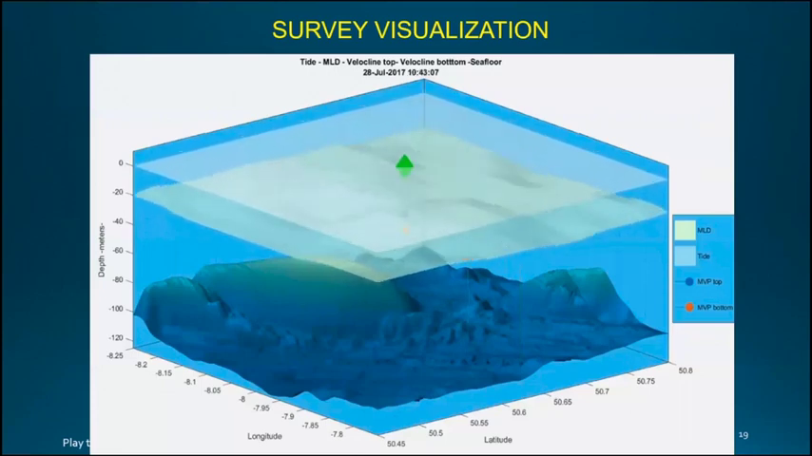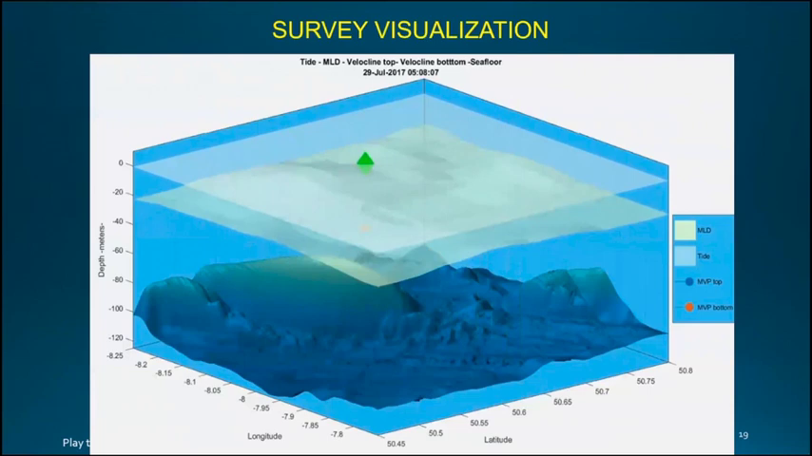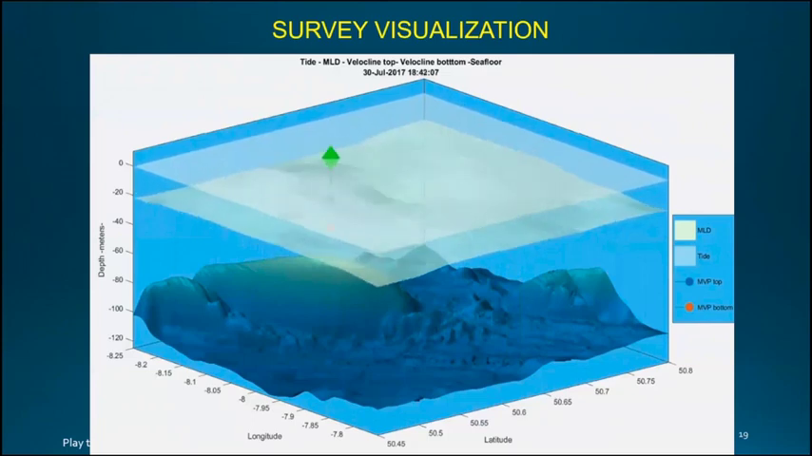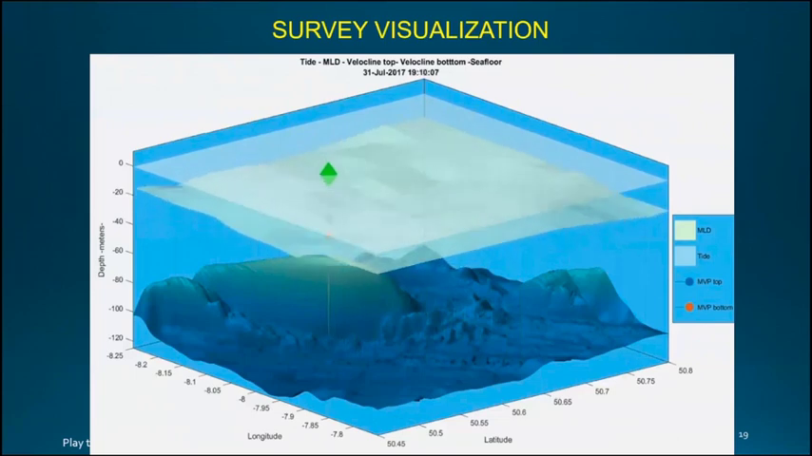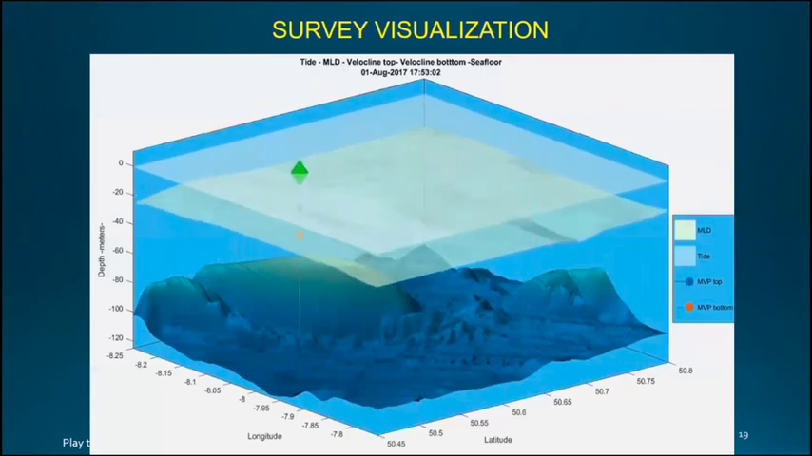This is a representation of the survey. The green diamond represents our vessel, the Celtic Explorer, and then we have a blue and a red dot that correspond to the top and the bottom of the thermocline extracted from the MVPs. This is the model of Copernicus for the mixed layer depth, and on the top we can see the tide, and just underneath this is the seafloor modeling after the multibeam survey. And you can see the oscillation of the thermocline just by looking at the blue and the red dots.